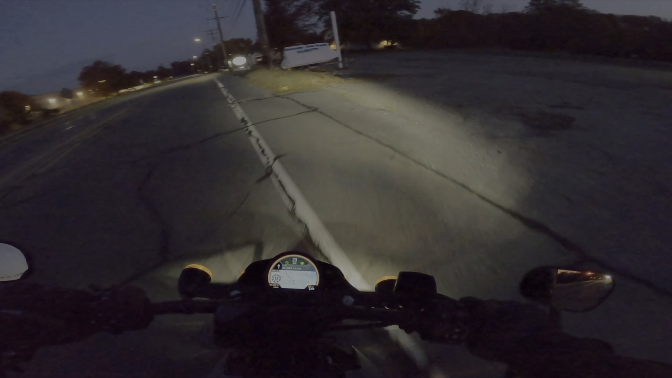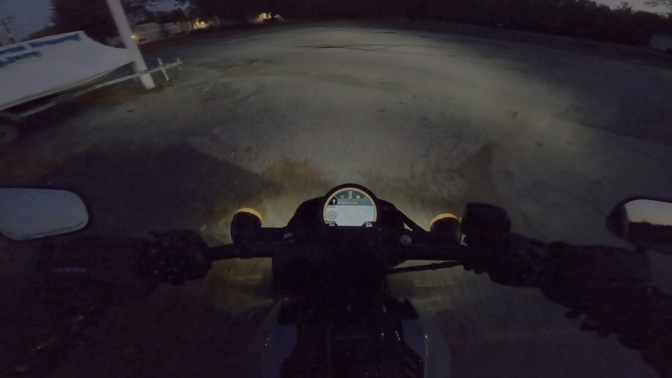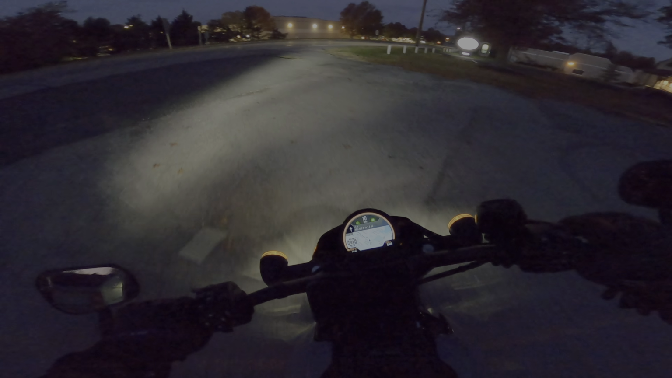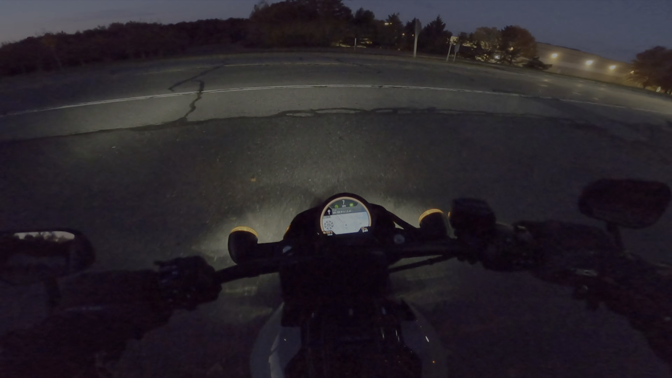Whoa. Phantom downshift. You guys ever do that on an electric motorcycle? The reason I'm gonna do this is because I just want to show you the lights, what it looks like. Put the kickstand down, keep it in run.